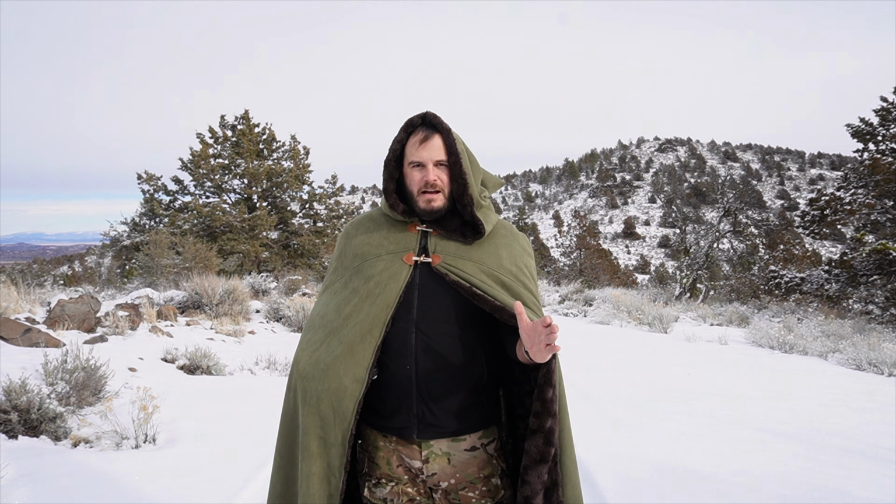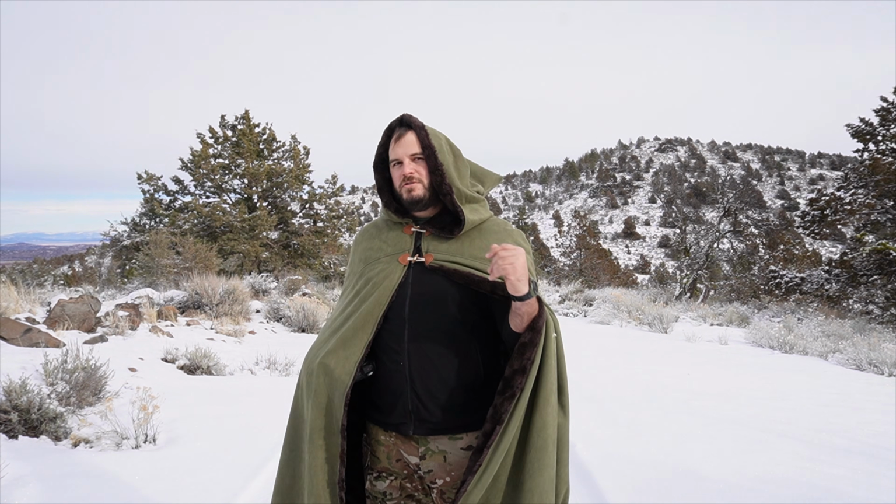All right, now let's get into the tests themselves. So we're going to start off by taking the drone up, and we're going to really quickly go through how it looks through the main camera, the wide view camera, to see how well the camouflage itself holds up against just any run-of-the-mill drone. And then we're going to move on to the thermals.